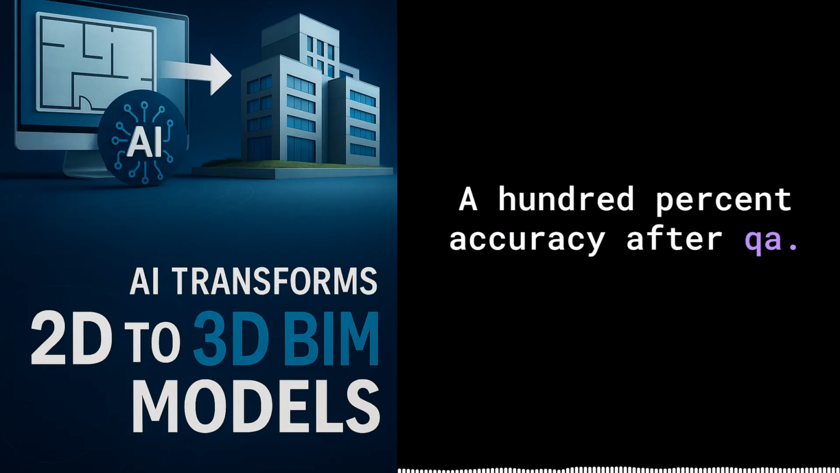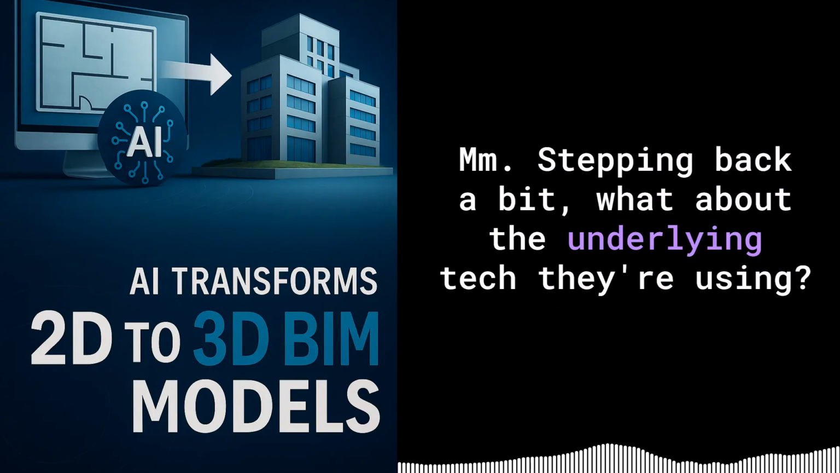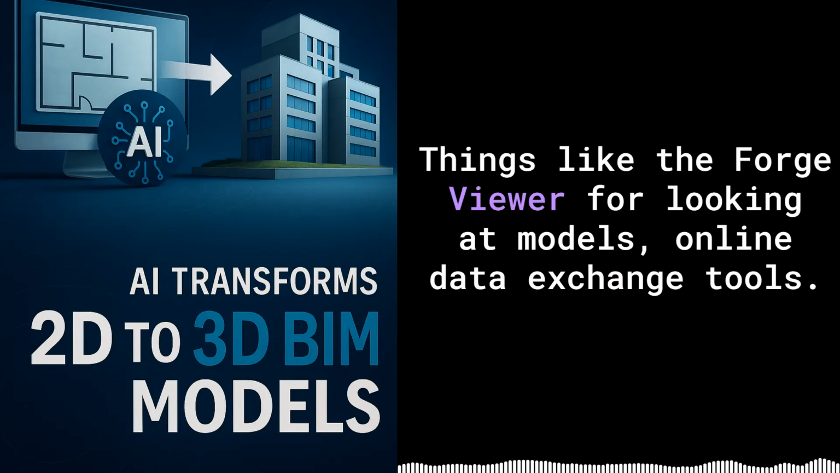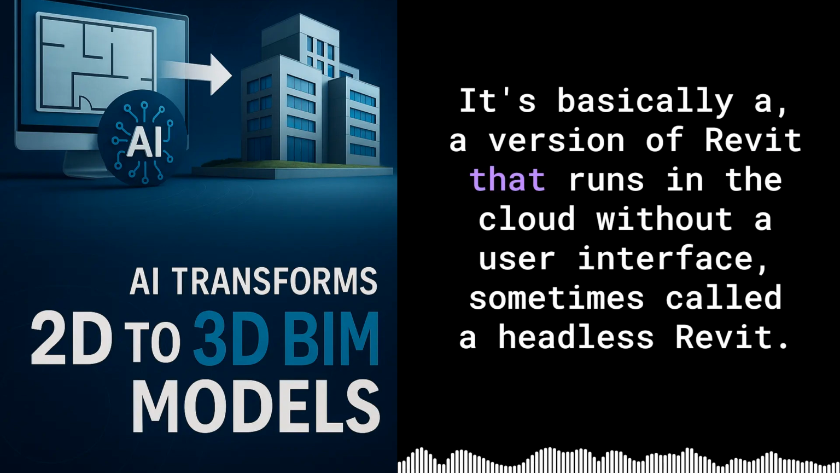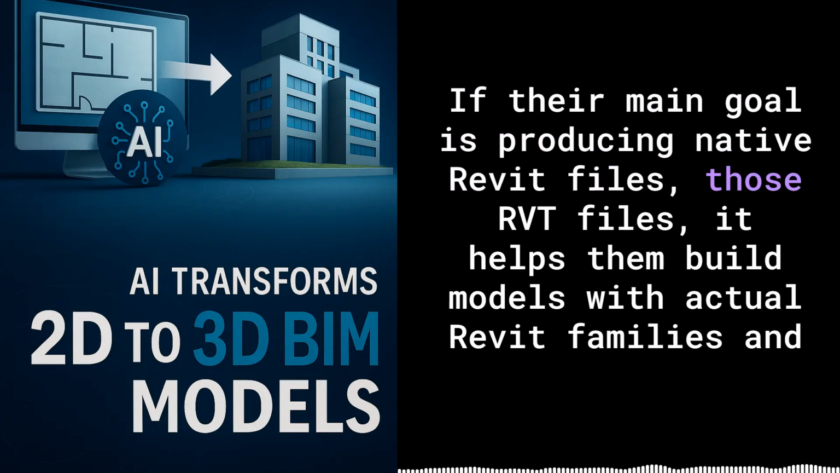100% accuracy after QA. That's certainly a bold claim, especially with AI interpretation involved. Hmm. Stepping back a bit, what about the underlying tech they're using? The source mentioned it's built on their own AI code, but also uses parts from a major player. Yes, they lean pretty heavily on components from Autodesk Platform Services, APS, that used to be called Autodesk Forge. Things like the Forge Viewer for looking at models online, data exchange tools, and most likely Revit.io. Revit.io, what's that? It's basically a version of Revit that runs in the cloud without a user interface, sometimes called a headless Revit. This reliance on Autodesk stuff makes a lot of sense if their main goal is producing native Revit files, those RVT files. It helps them build models with actual Revit families and properties.